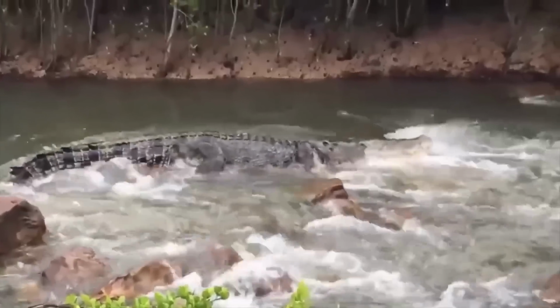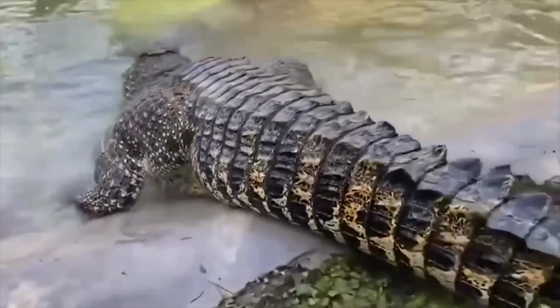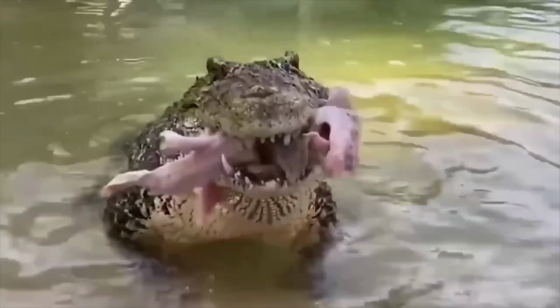Perhaps it's the way it moves so gracefully through the water, or the way it can disappear in an instant, leaving no trace behind. Whatever it is, one thing is for sure. If you ever find yourself face to face with an American crocodile, you'll be in for one heck of a ride.